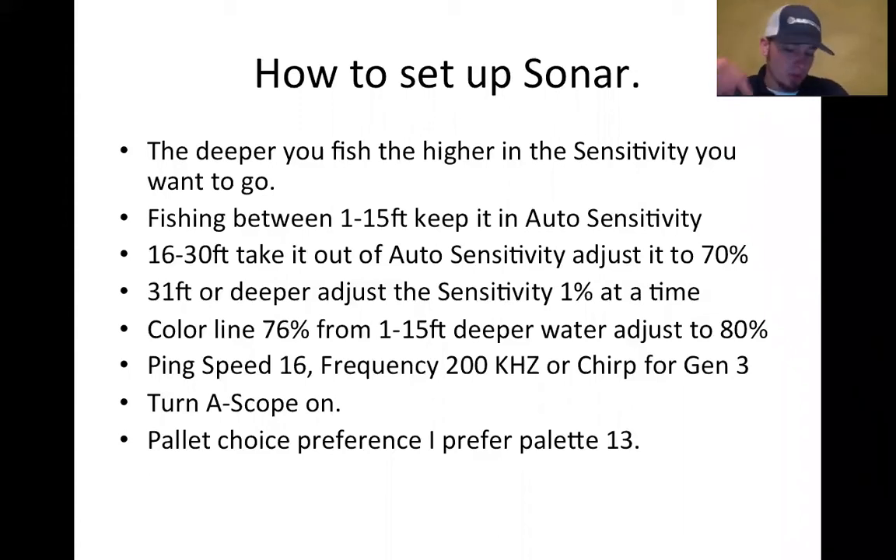That way when you're dropping your line, or you're trying to watch your line going down on your sonar page, you can do that with your ping speed at max. It's going to keep up with it. It's going to follow it as it goes down, not having a delay.